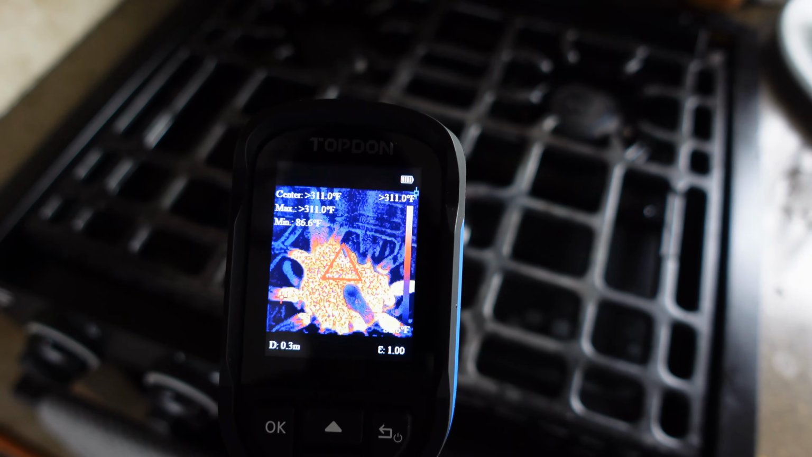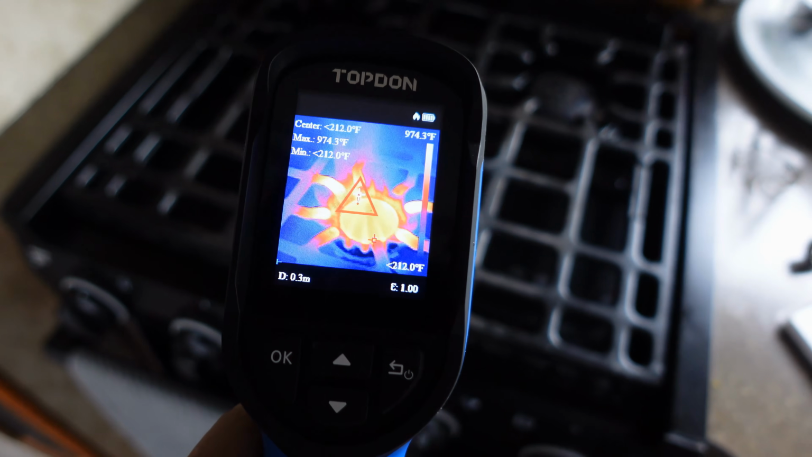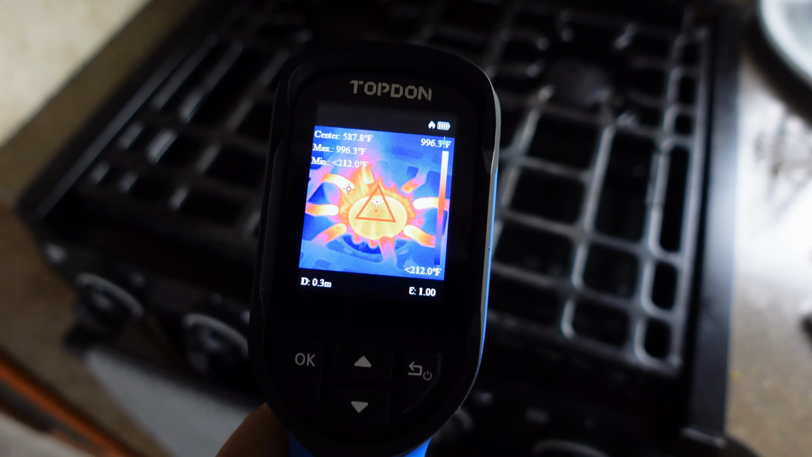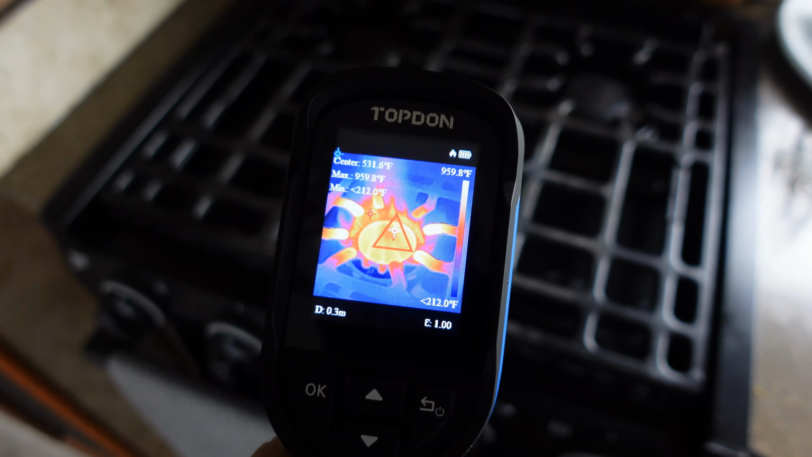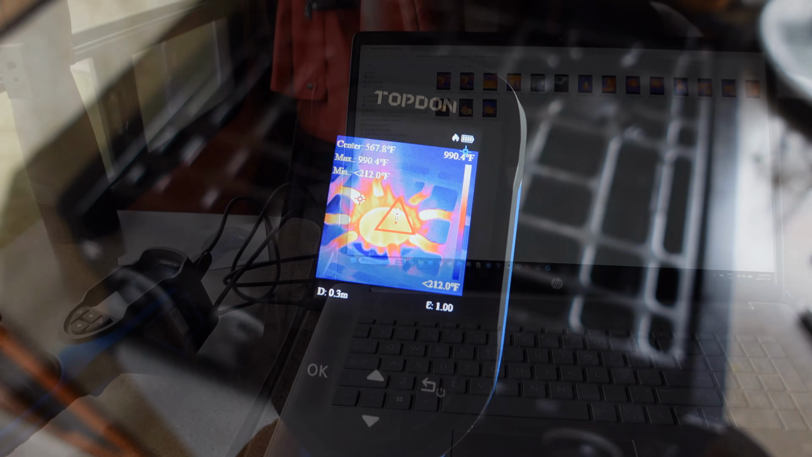Shows greater than 311 Fahrenheit. Okay, so I switched to the higher temperature rating. Now it's showing 996 Fahrenheit there. So it seems to be able to record quite high temperatures. Be handy for the diesel engine.